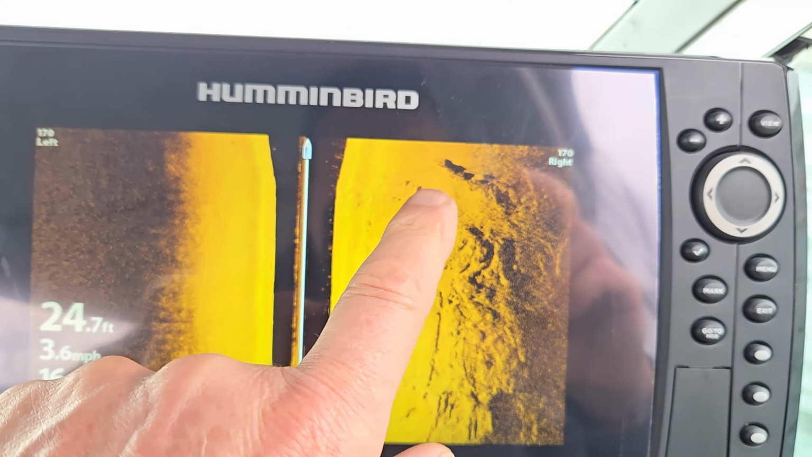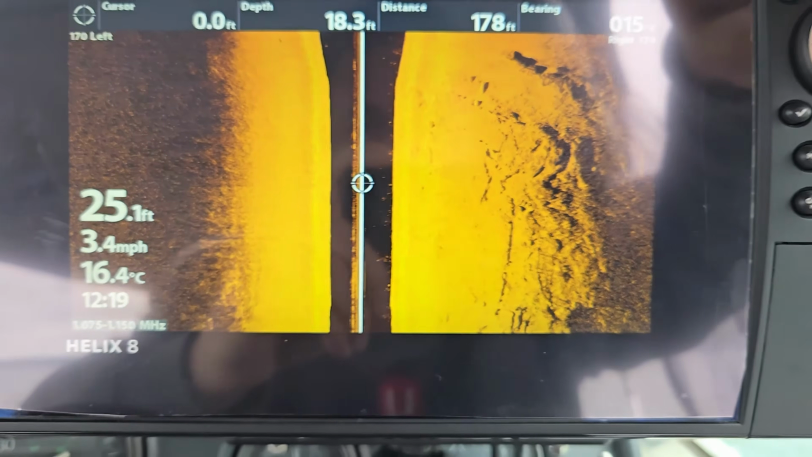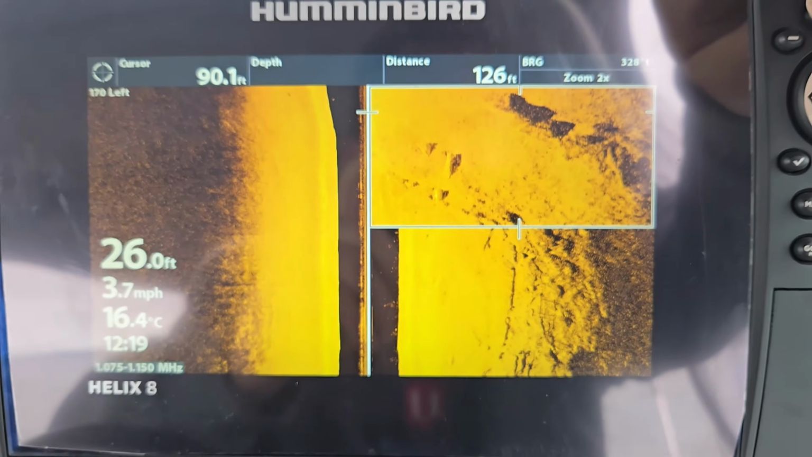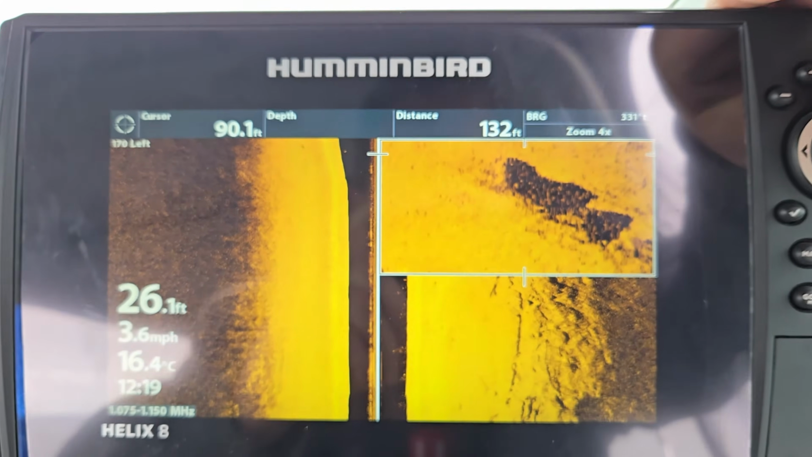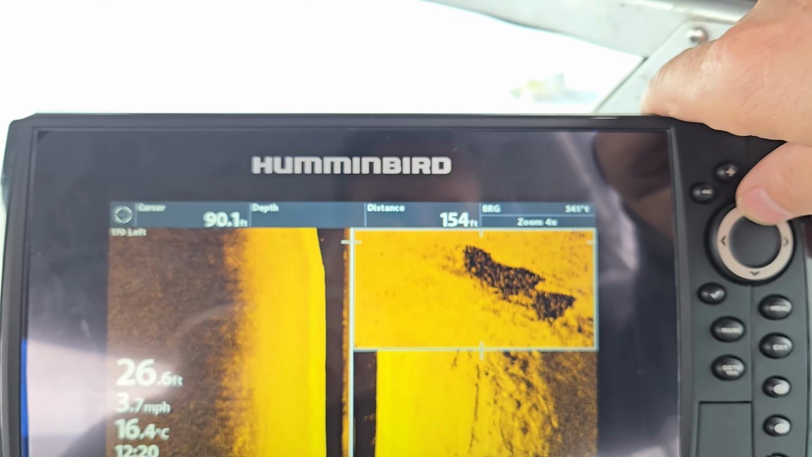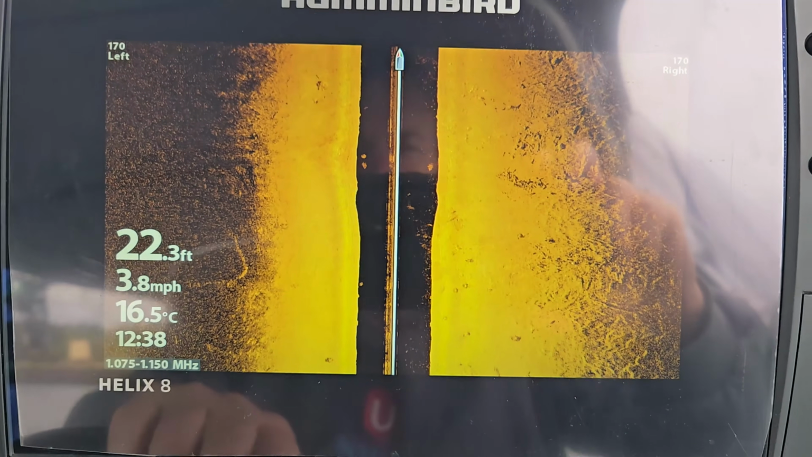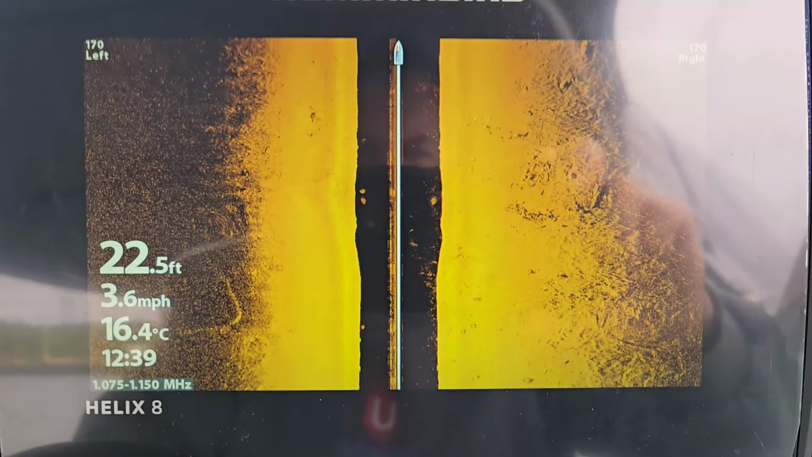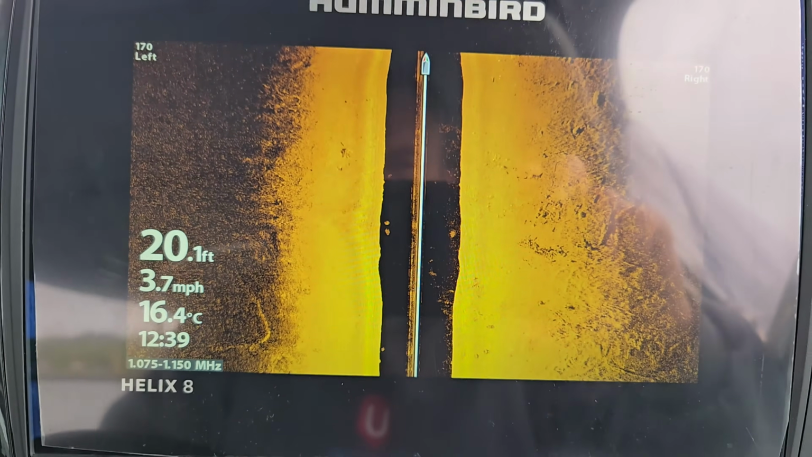Something with a bit of a shadow there. We can zoom into that. Yeah, see, something like that, really hard to tell. Could be, couldn't be, I don't know. Been cruising around here for quite a while. Haven't seen anything that would scream locomotive, small locomotive. Could be buried in the mud after that long a time, I don't know.